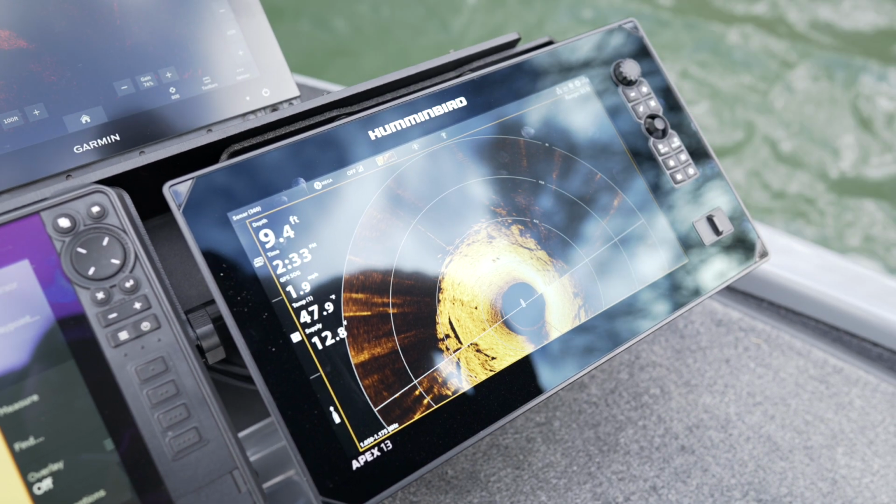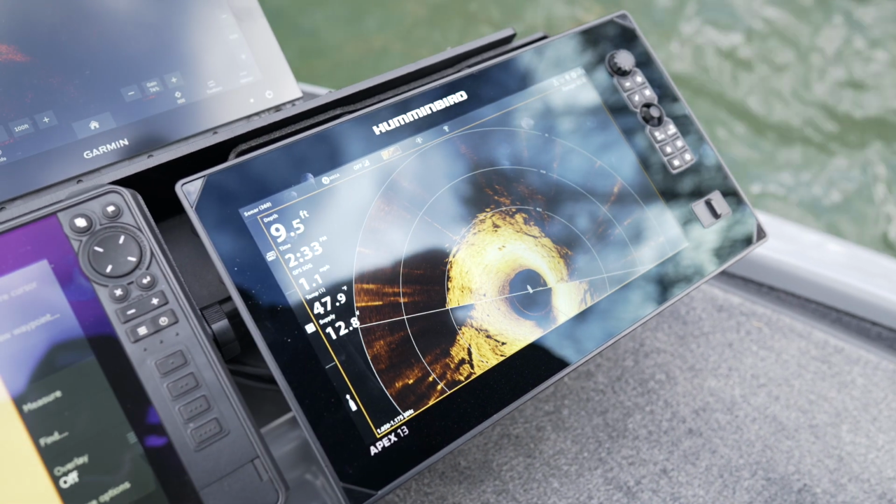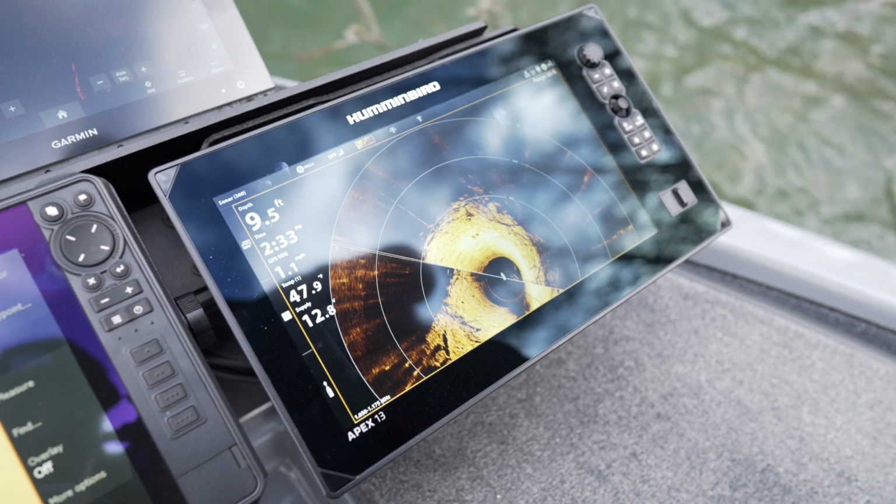Maybe a fish or two mixed in here, but play with your contrast, play with your sensitivity, and I think you'll enjoy it.